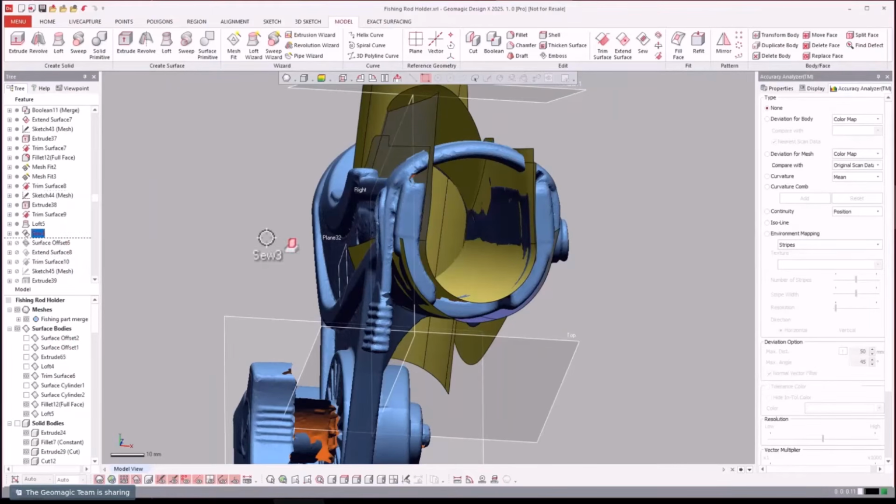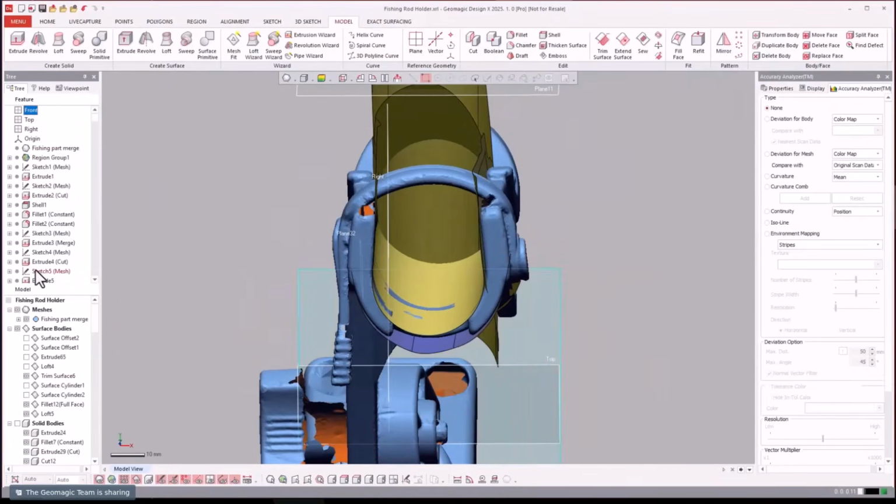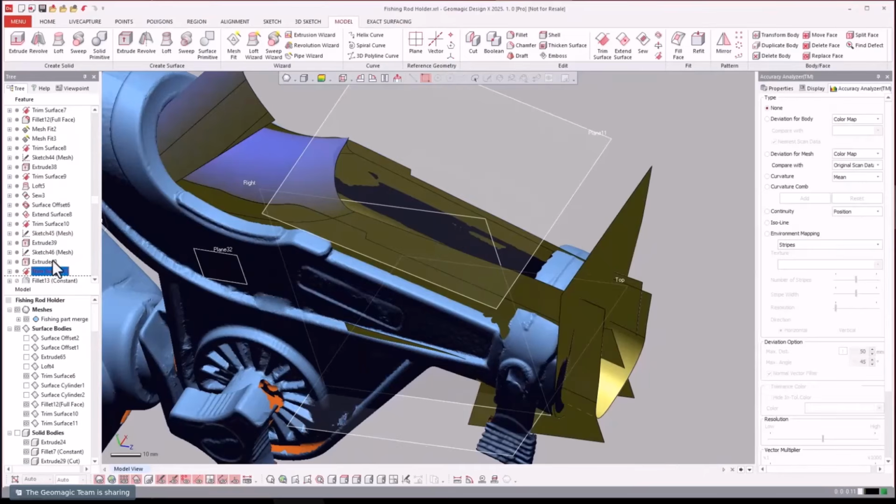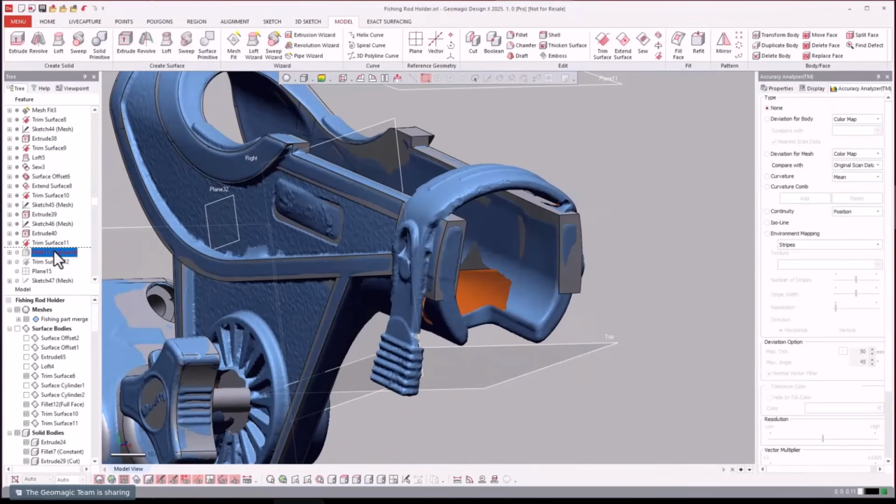And trim some of those together. Just take a few steps forward. And turn the surfaces off so you can see.